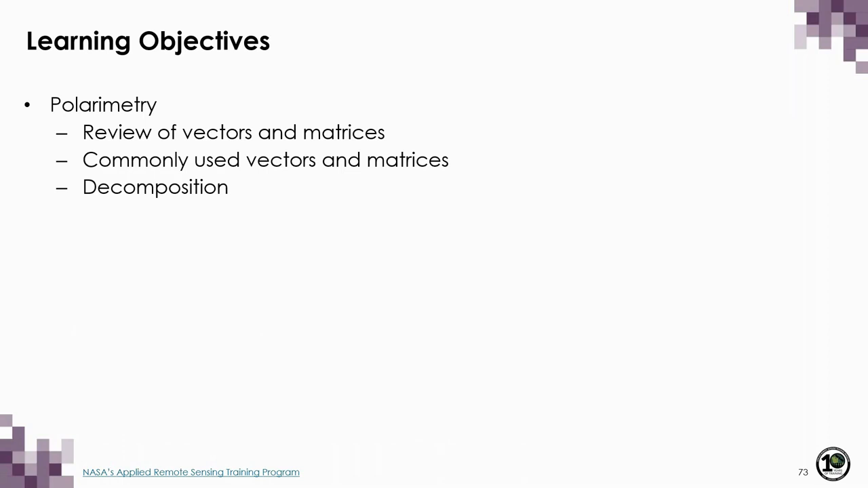So for this part of the lecture, we're going to be going over three different things. We will start with a review of what vectors and matrices are, and then we'll talk about commonly used vectors and matrices in SAR polarimetry, and then we'll talk about decomposition.